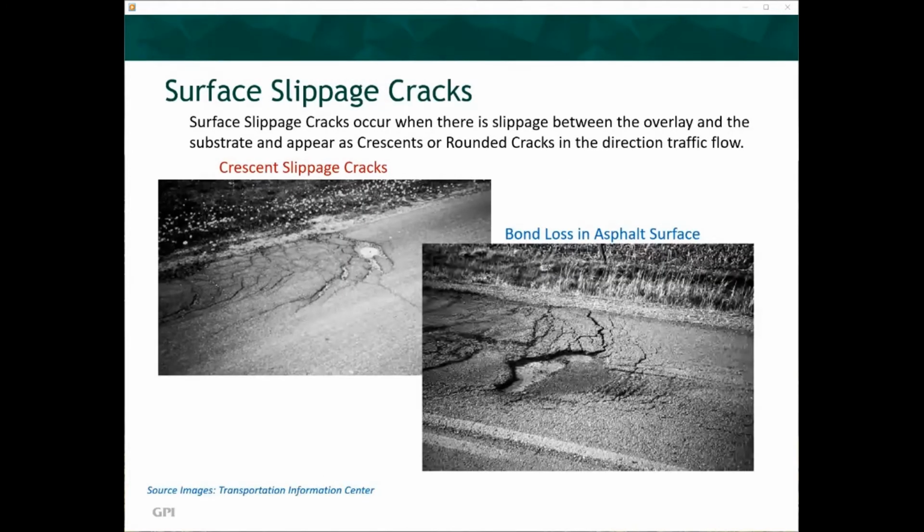Surface slippage cracks occur when there is a slippage between the overlay and the substrate and appear as crescents or rounded cracks in the direction of traffic flow. Slippage cracks commonly occur at intersections due to traffic starting and stopping. When left unrepaired, water and vehicle traffic can further deteriorate the asphalt coating, resulting in bond loss in the asphalt surface, pitting, and ultimately small or large potholes.